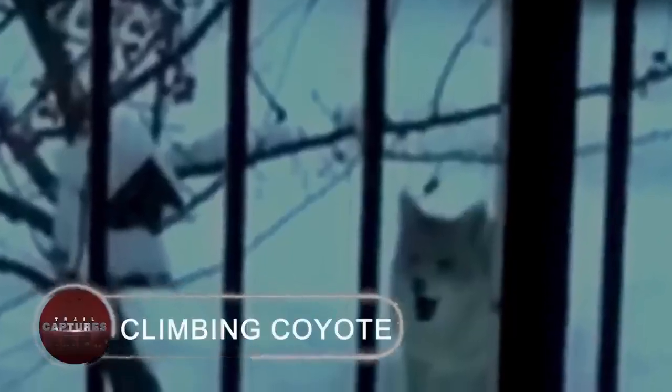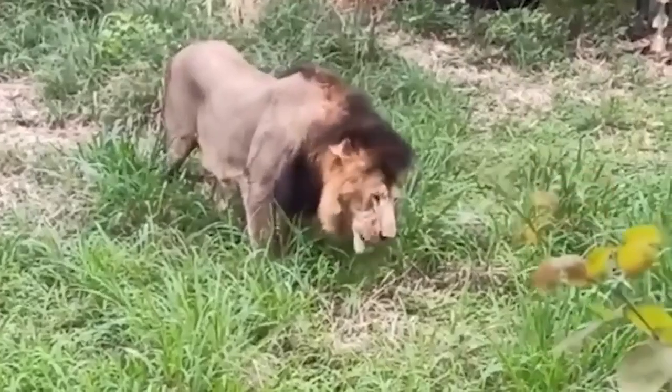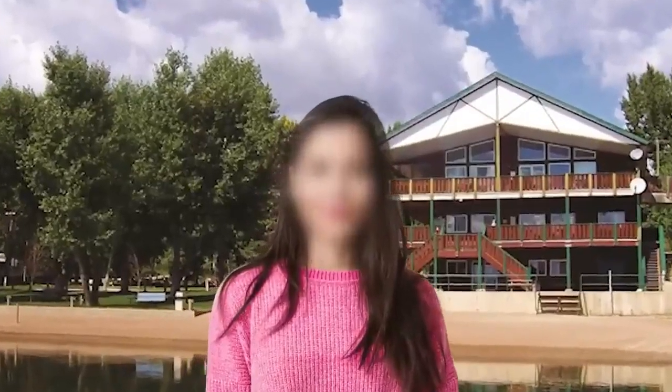Climbing coyote. One thing is certain. If it results in the wild creatures stuffing their stomachs, they won't think twice about doing anything. Because, well, how often do you see a coyote up a tree? Alka, a Pine Lake resident, took a picture of the coyote eating berries while perched on a tree branch.